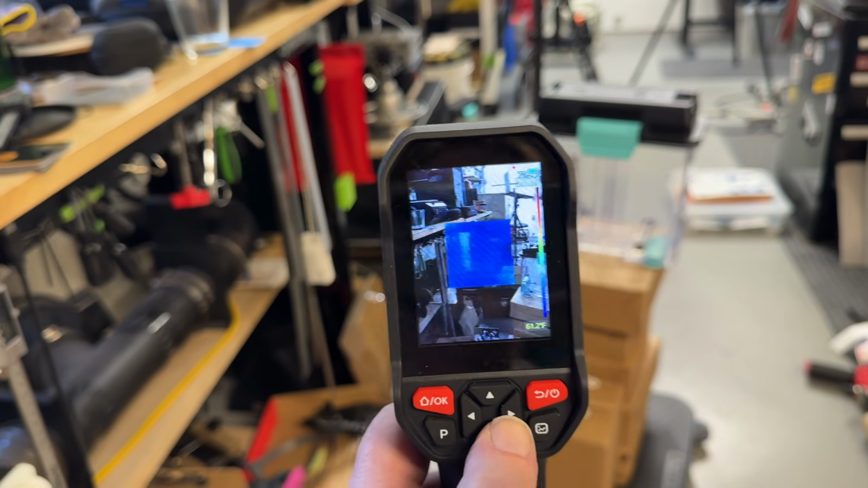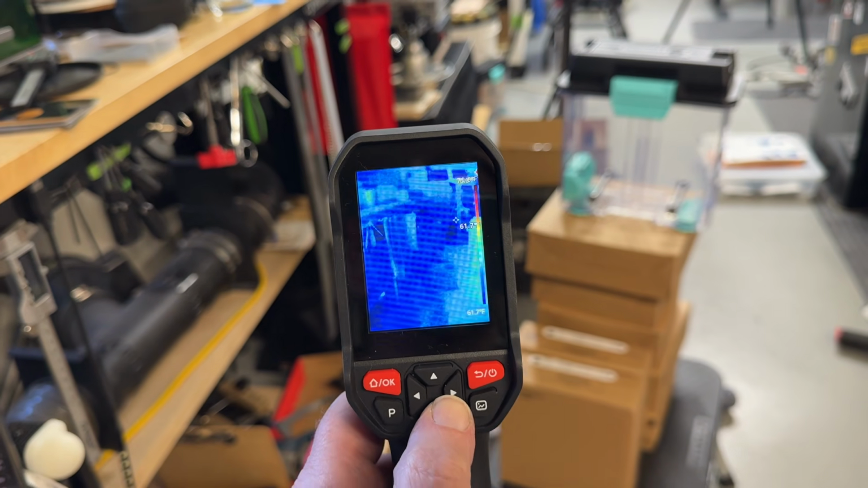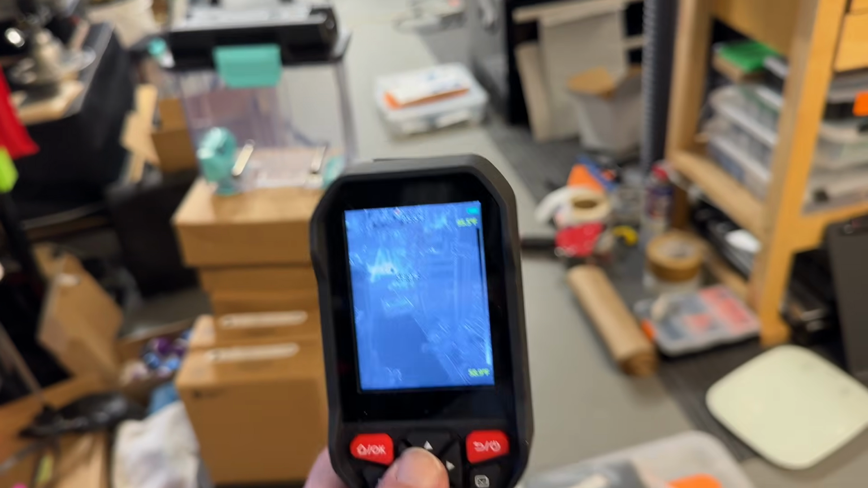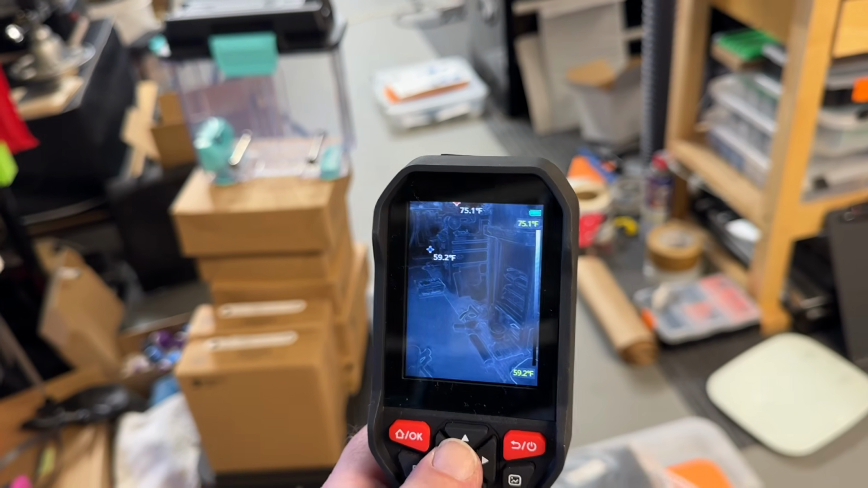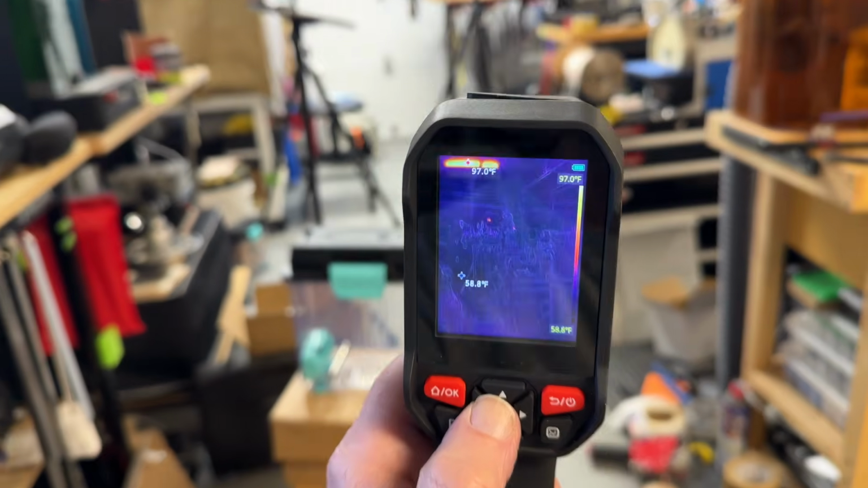So this one's showing you a regular picture, but only in the very square middle it's showing the thermal, and that's one way you can change the appearance of what you're looking at. It's giving me all the different options I have here. So you can have like black and white, where white or black shows up as hot. You can have red.